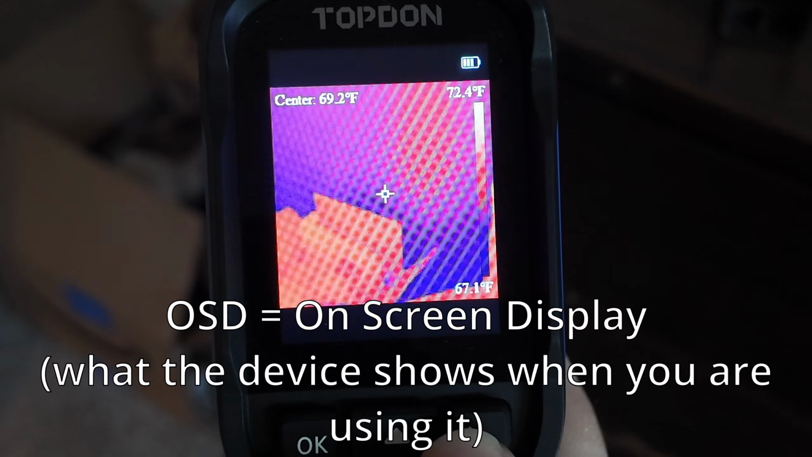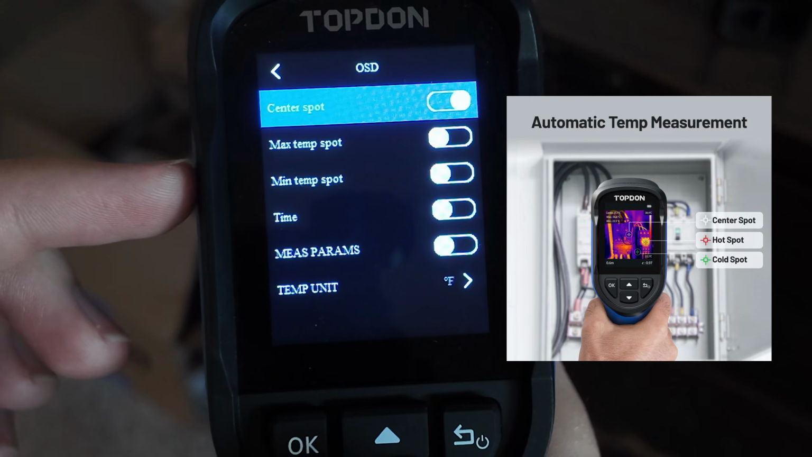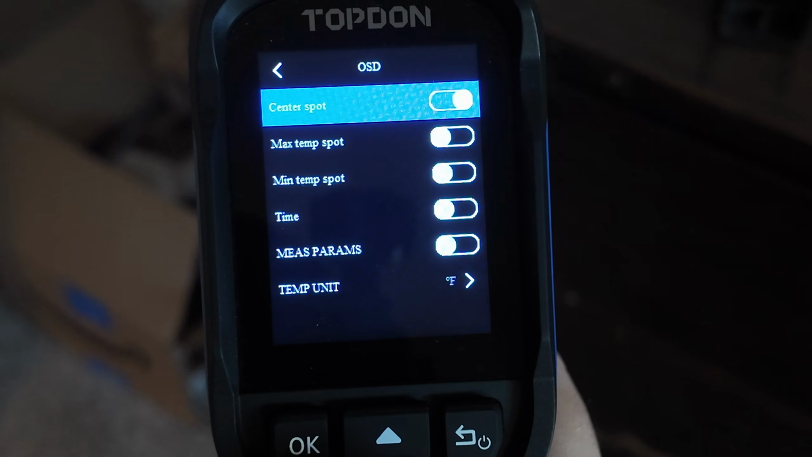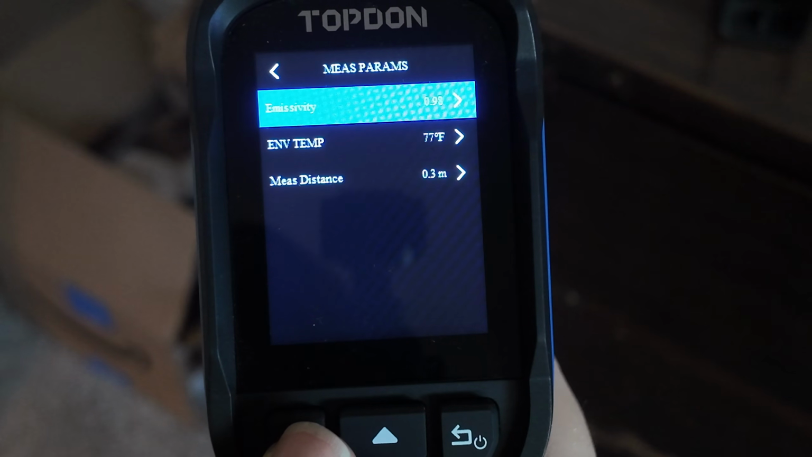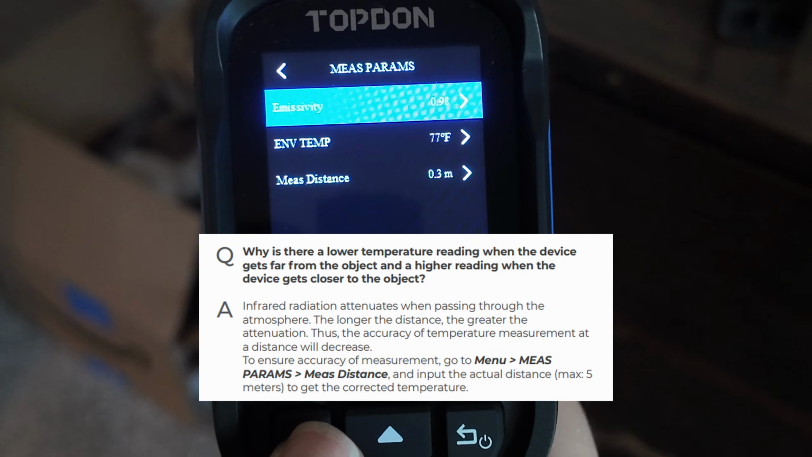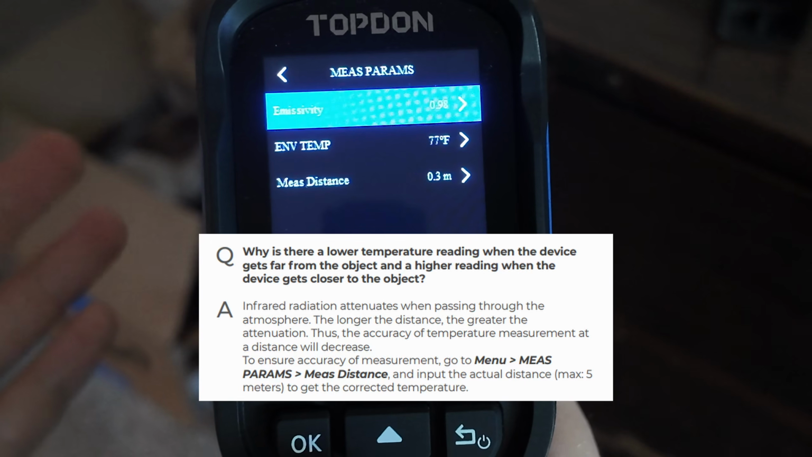Next is OSD, which gives you options between the center spot. It looks like you can point out the maximum and minimum temperatures. You can put the time on there. Parameters and the temperature unit. The measurement parameters seems to be how the device takes temperature. So there's a few different configurations. I'm not an expert on thermal imaging technology.